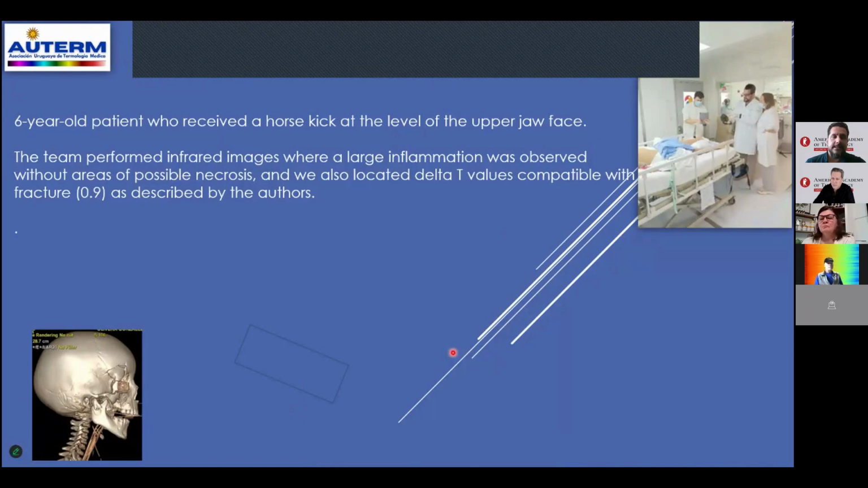Next case, a 6-year-old patient who received a horse kick at the level of the upper jaw and face. The team performed an infrared image where large inflammation was observed. Without areas of possible necrosis, we also located delta T values compatible with fractures. And other authors described 0.9.